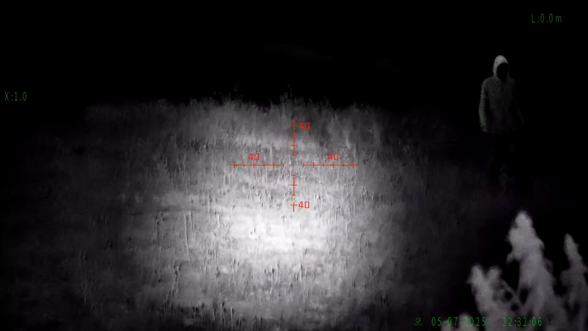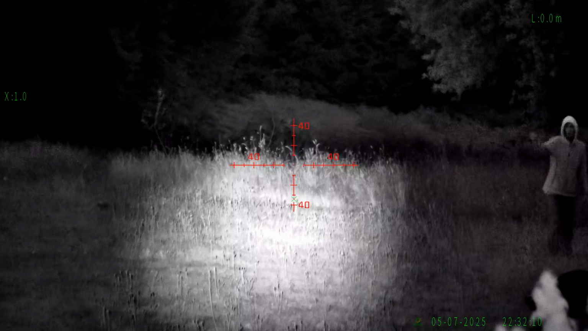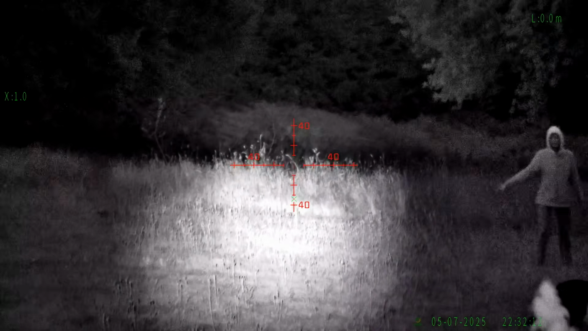I need you to get out in the open a bit more, Peppy. I need him to go over that way a bit more. Over towards the solar panels a bit more.